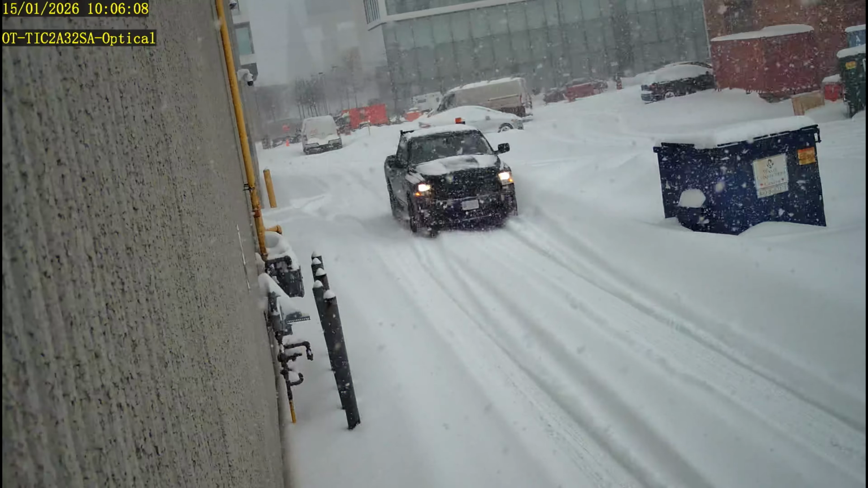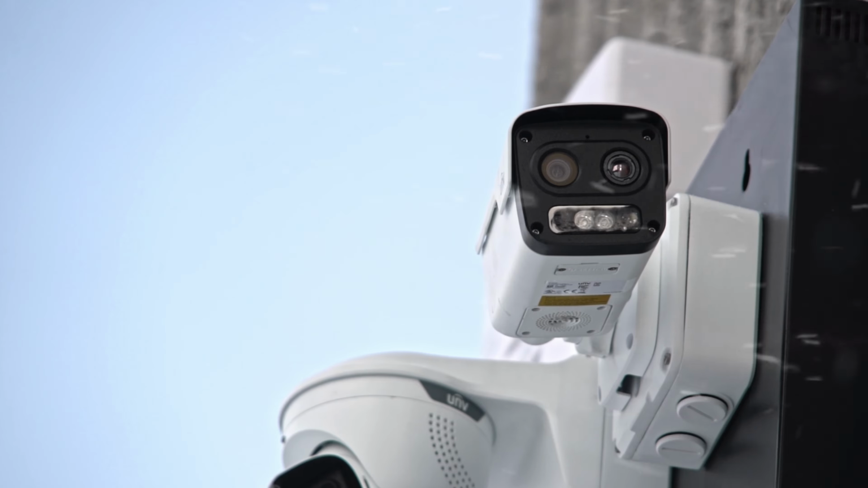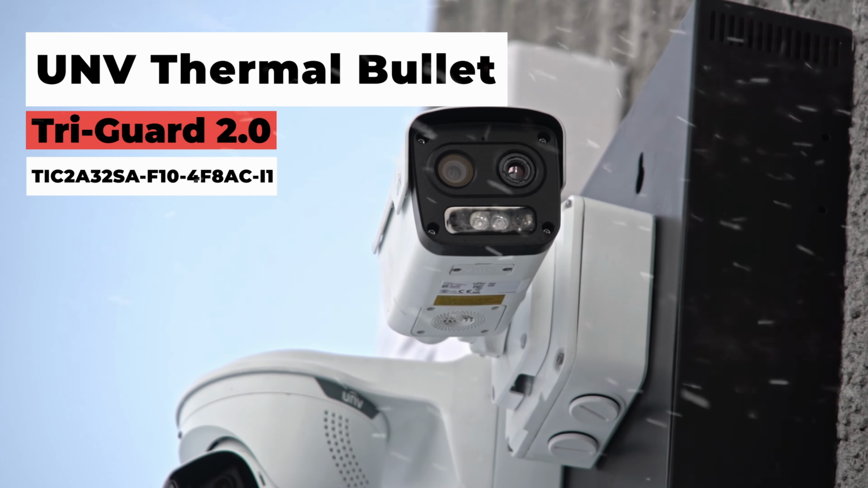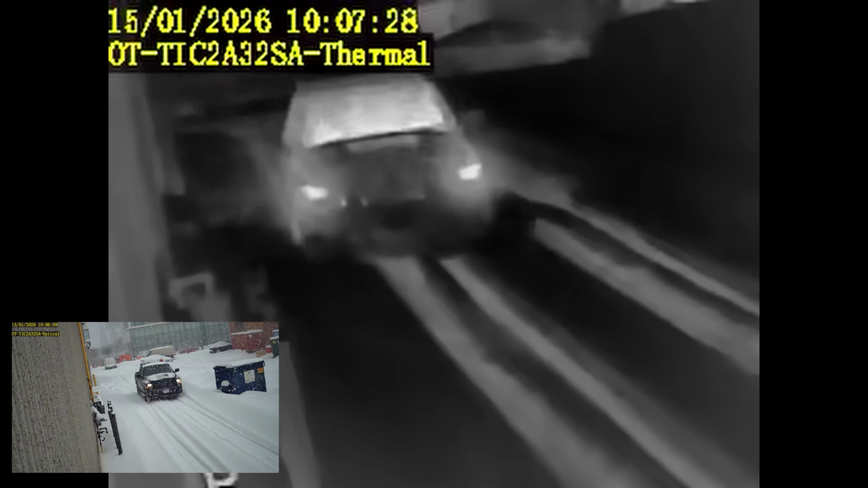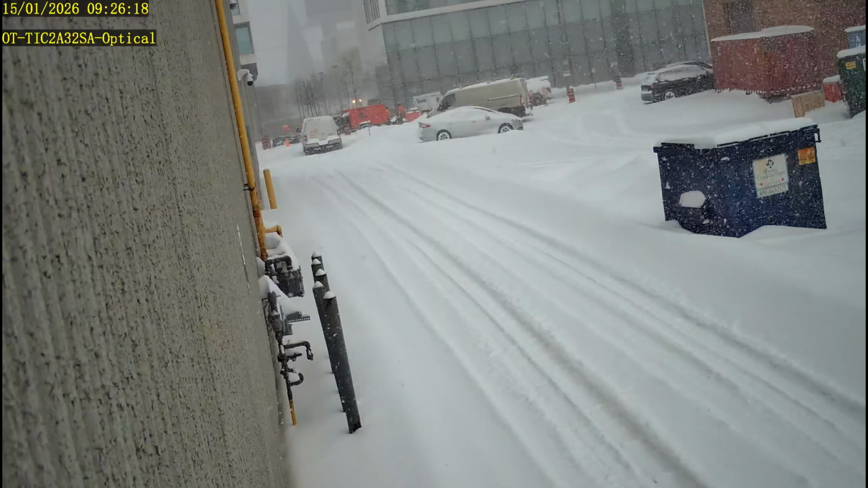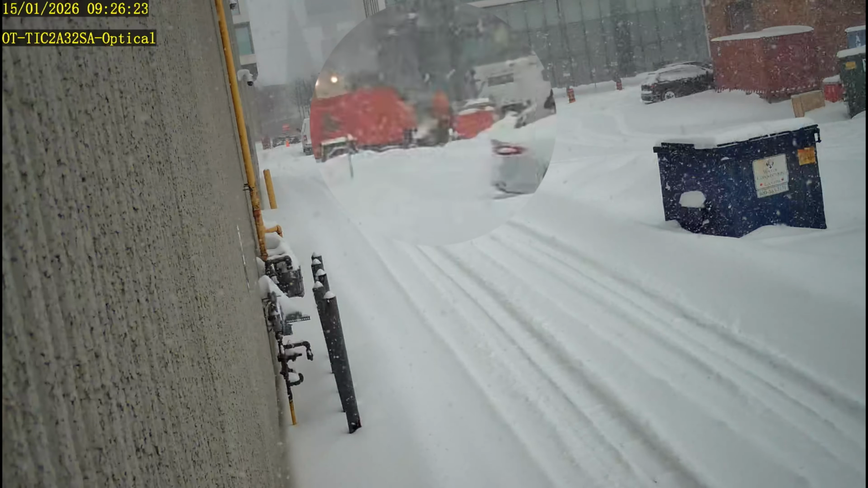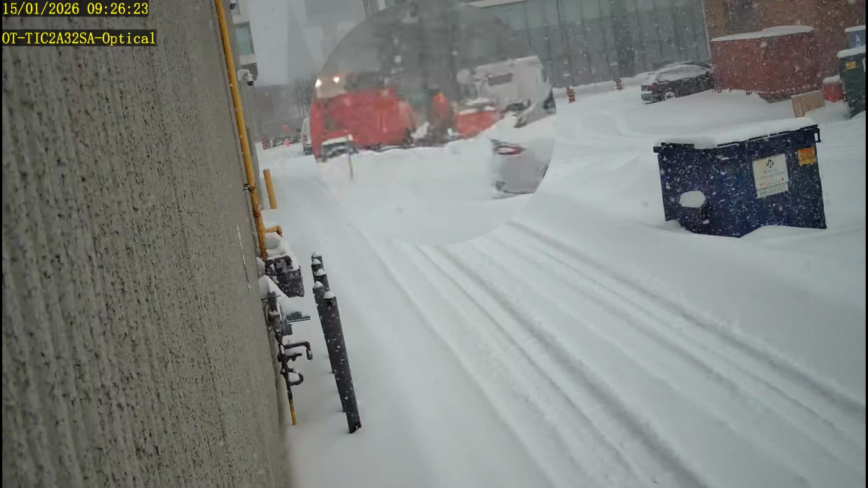Finally, let's take a look at a few shots of our on-location bullet thermal in heavy snow for comparison against a standard optical lens. This is a different thermal, but it's our best example of the superior quality of thermal detection in bad weather. These construction workers are in bright, high-visibility jackets, and our standard lens is having a hard time keeping visuals on them in this heavy snowfall.